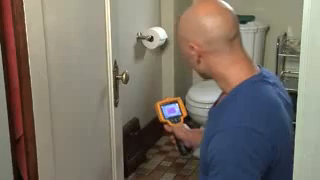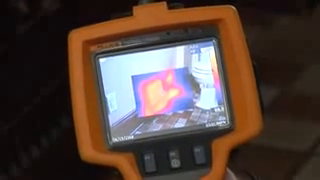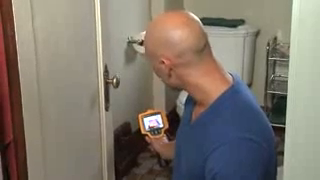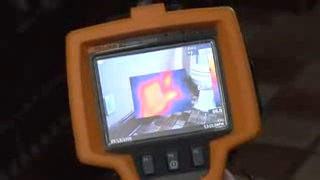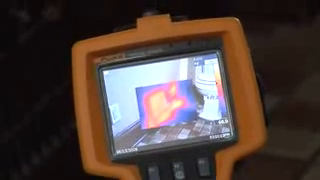Now we're in the upstairs bathroom, where we found another issue that's widespread through the ductwork in this house. If you look at this closed vent through the imager, you see the heat is coming out all four sides. And if you look just to the right, it's actually coming out above and underneath the baseboard. That tells me that we've got some poor duct connections and really minimal insulation. And all that's going to cost a homeowner in lost energy.